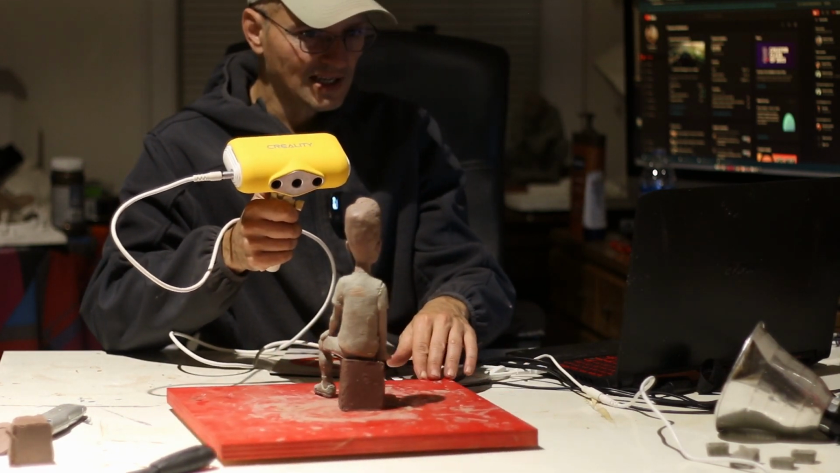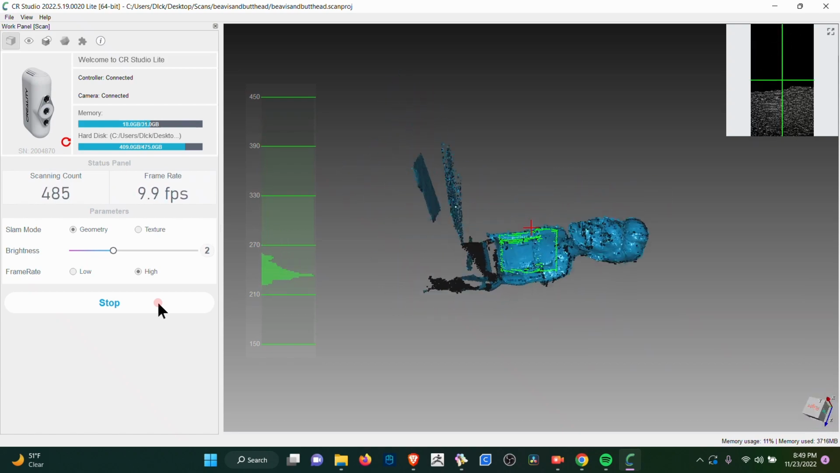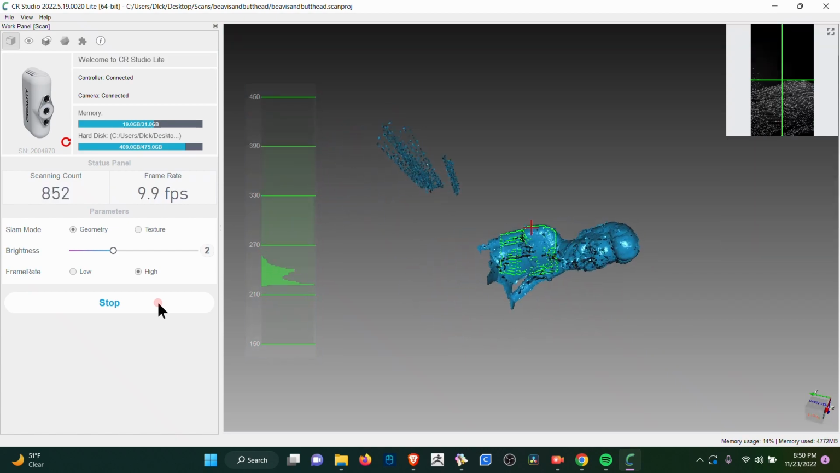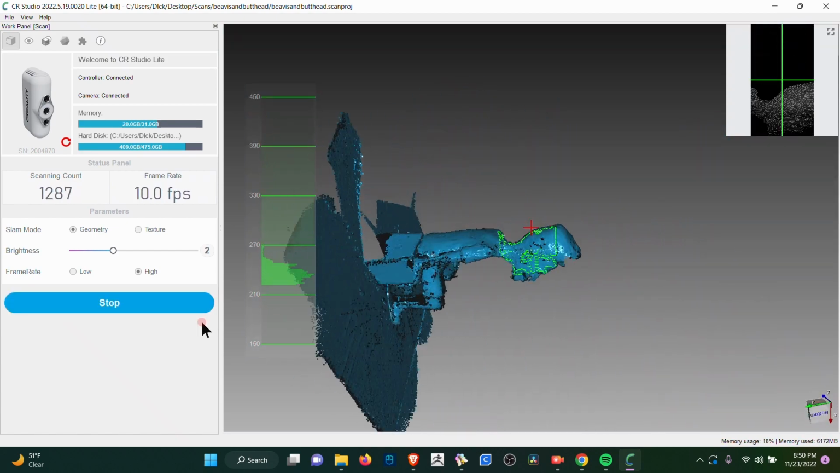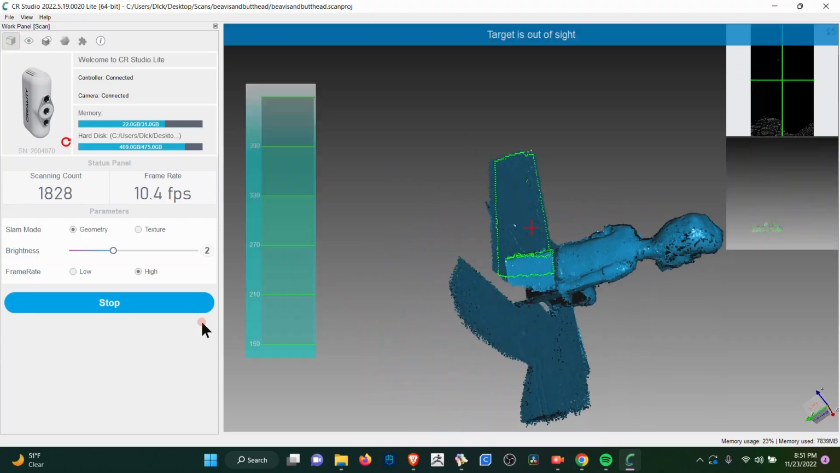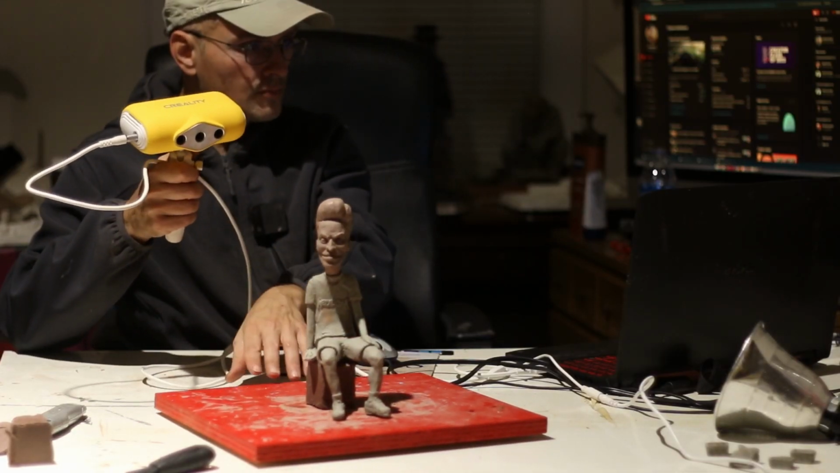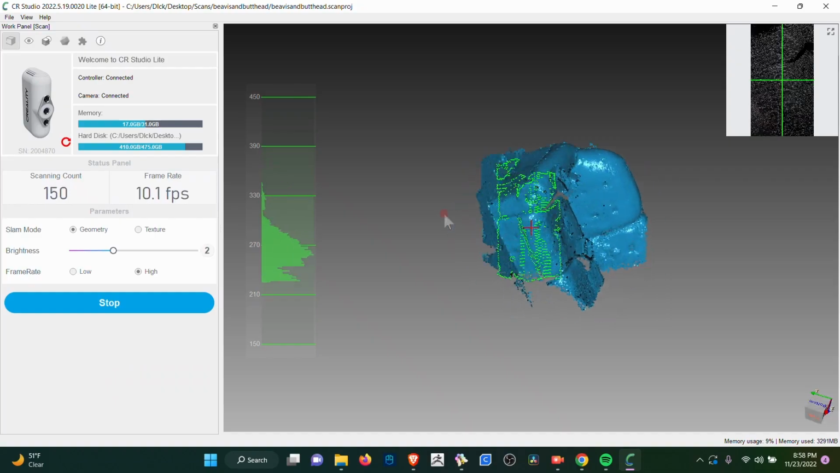I don't know if the metallic is going to show up, even though it's pretty crisp on the actual model here. It doesn't seem like it's coming out. Get a little bit more detail in the face. We're going to scan this with the nacho bags all over.